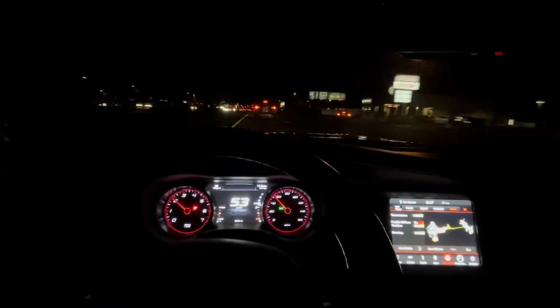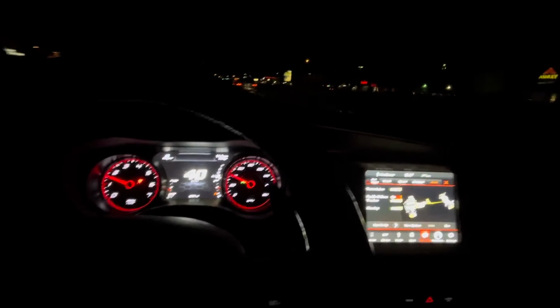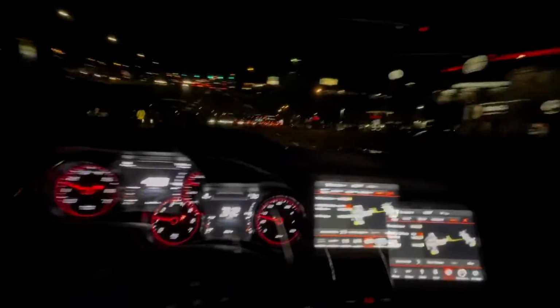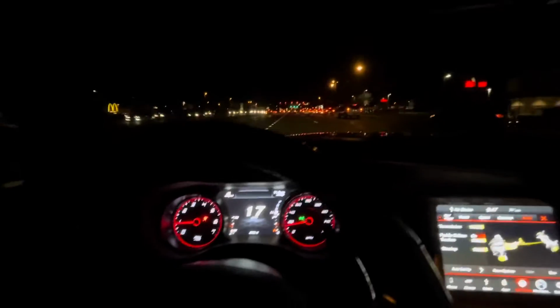Got this car in front of me though. Can't even do nothing. Hold on, I'm about to see if we're going on the highway. I wanna run it real quick. Alright. Or just follow me.